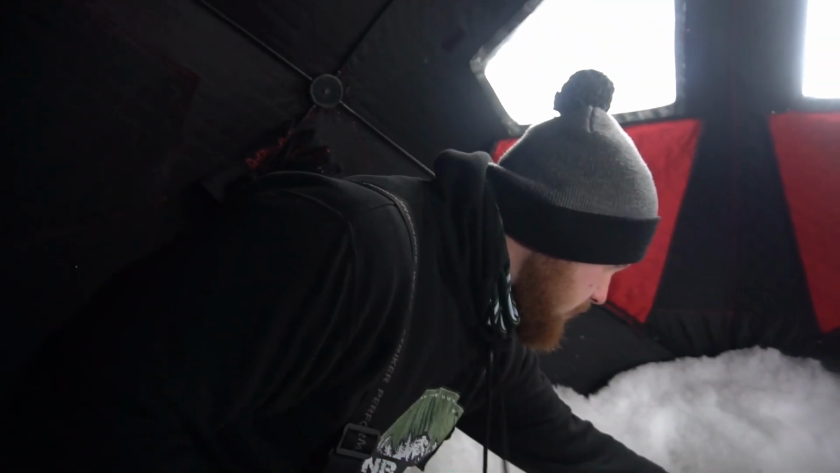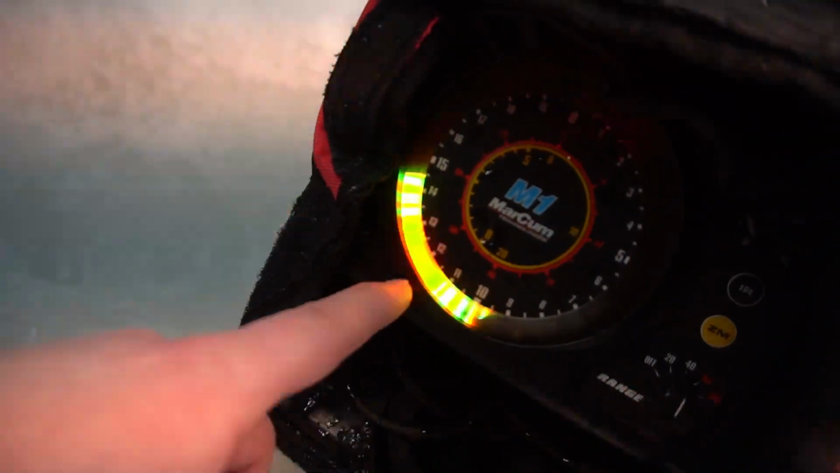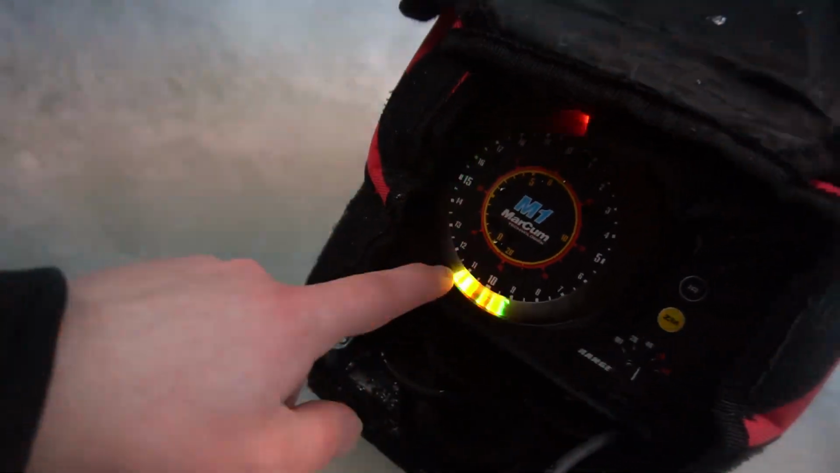Now again, this is the Markham M1, and this is what I'm looking at down here. As you can tell, we're in 25 feet of water, and that's just my bottom. That's it. This is all fish. But is it really that cool to look at that stuff? I mean, if that's all you can afford, then yes, this is going to be a perfectly fine unit. You're just going to spend a lot more time.